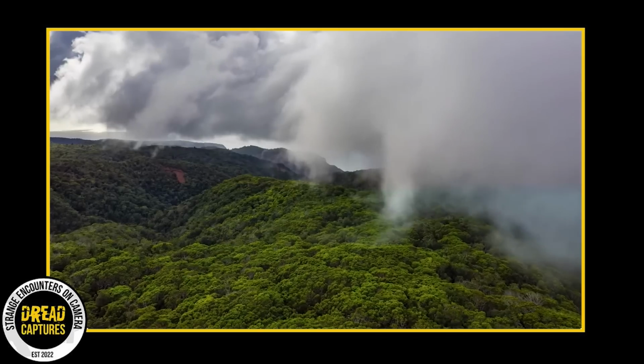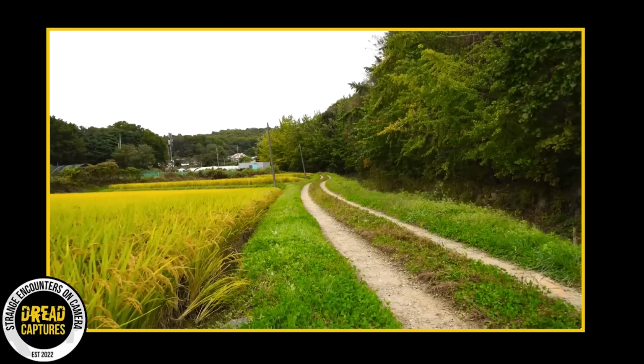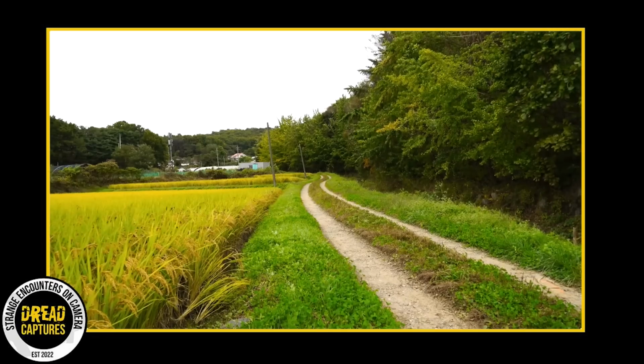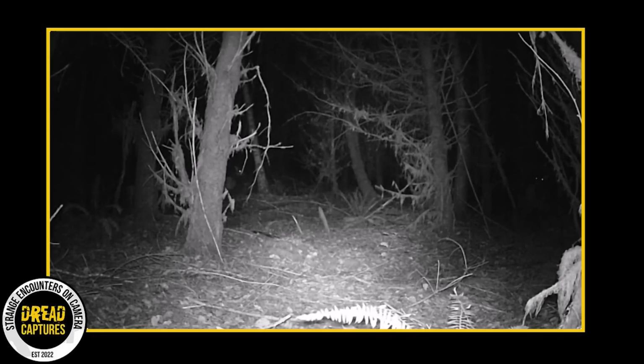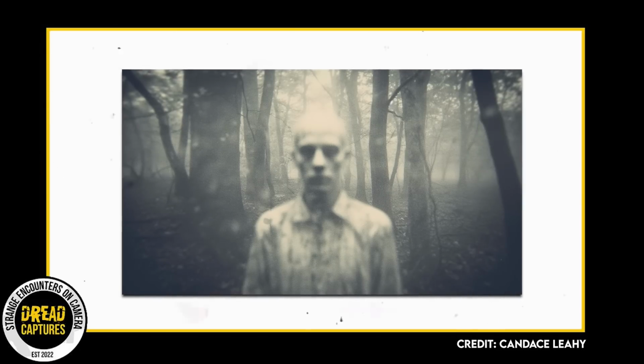Since Jeb's initial encounter with the phantom hiker, several other locals have reported sightings of this mysterious figure. People have described hearing eerie whispers in the woods, and some have even claimed to see the ghostly figure following them at a distance. So what do you guys think of Candace's photo?